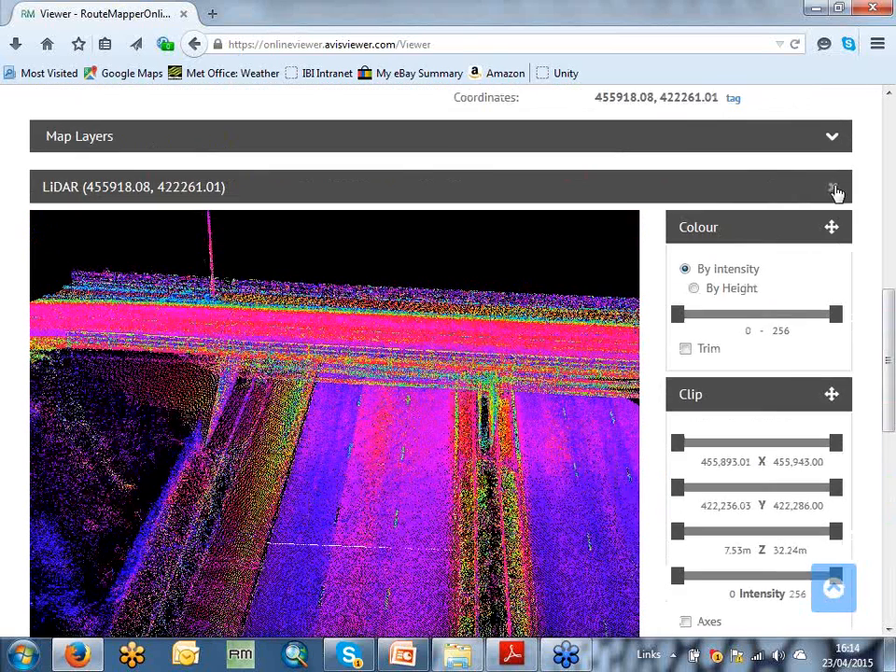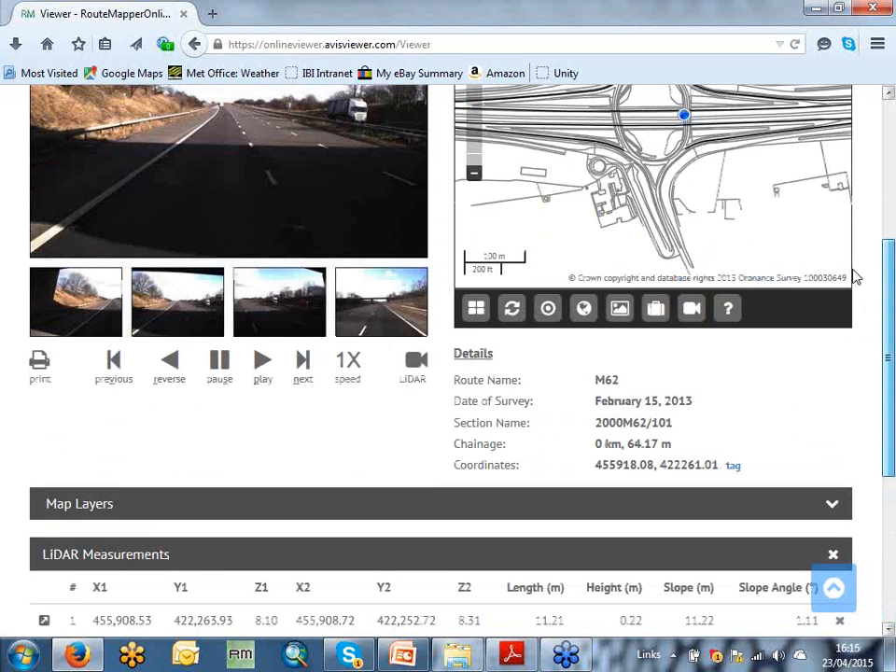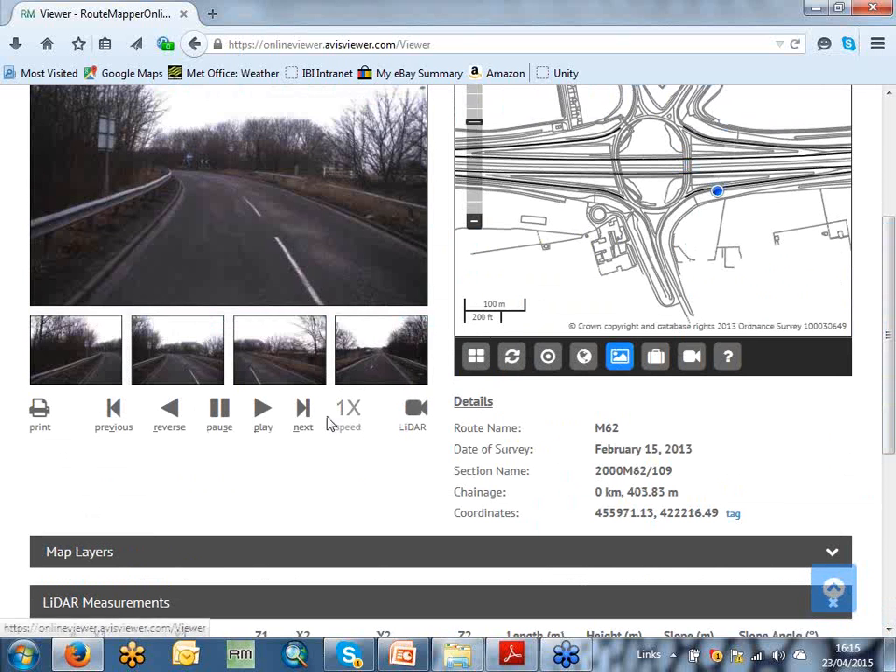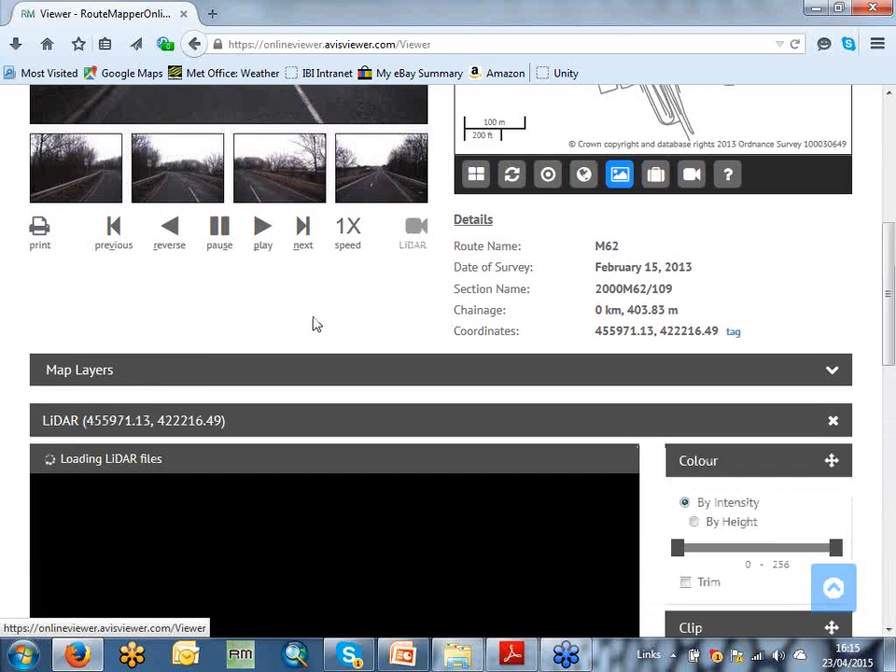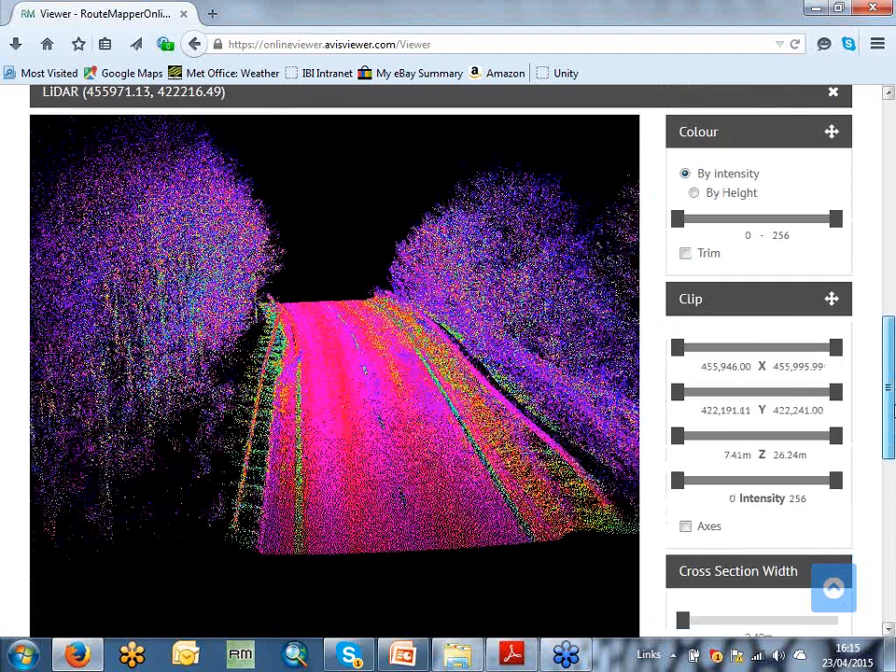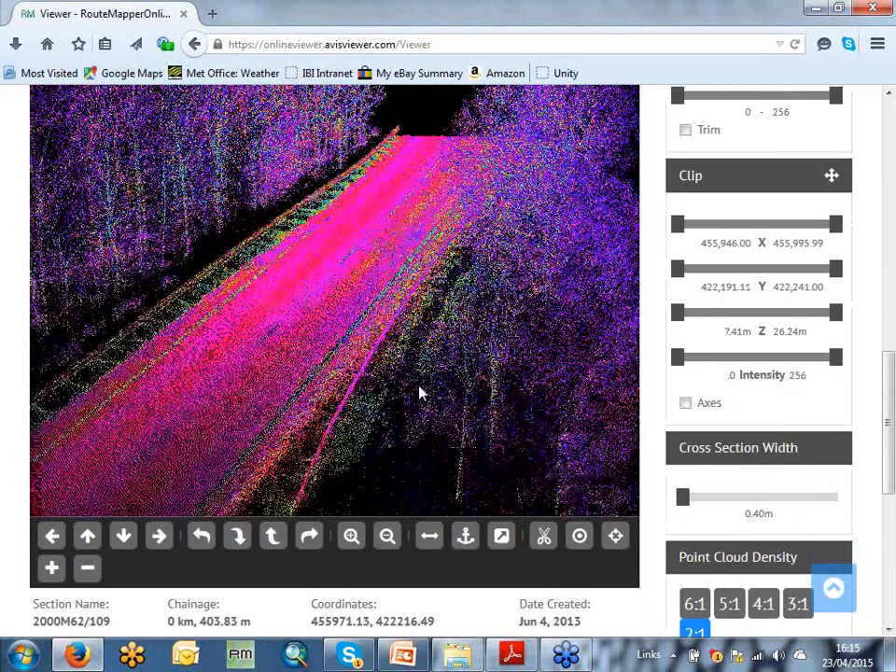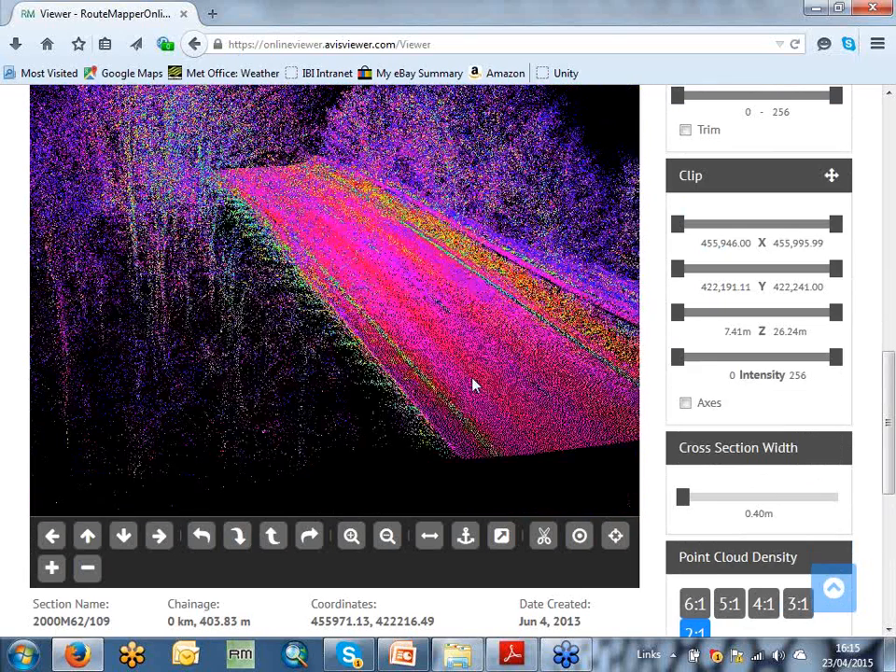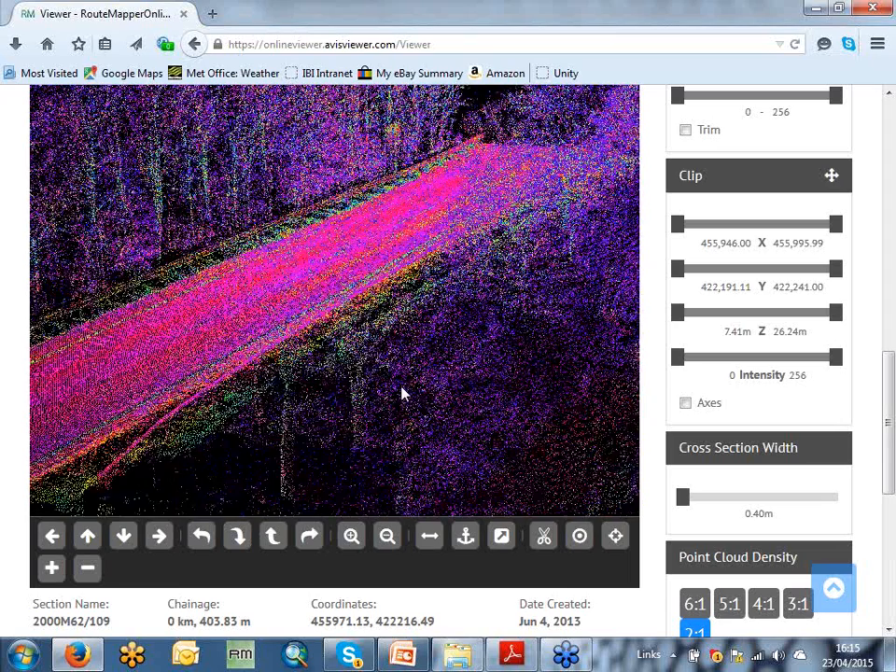I'll just show you one more example of geometric measurements. So here now we're going to flip to a slip road and load the LiDAR one more time. And this is automatically a 2-in-1 now, so again, very, very quick. So here you can see more form in terms of the point cloud.